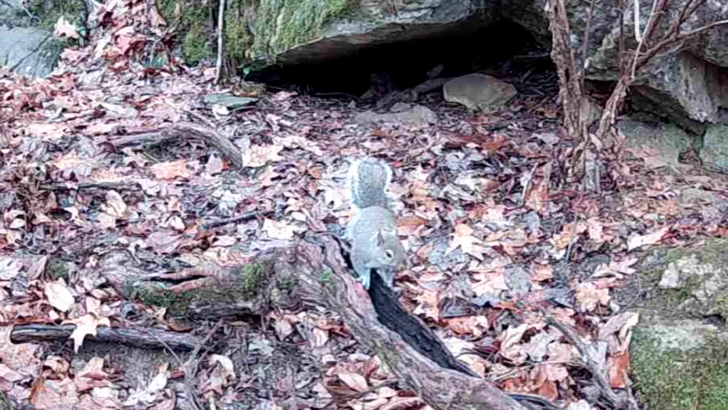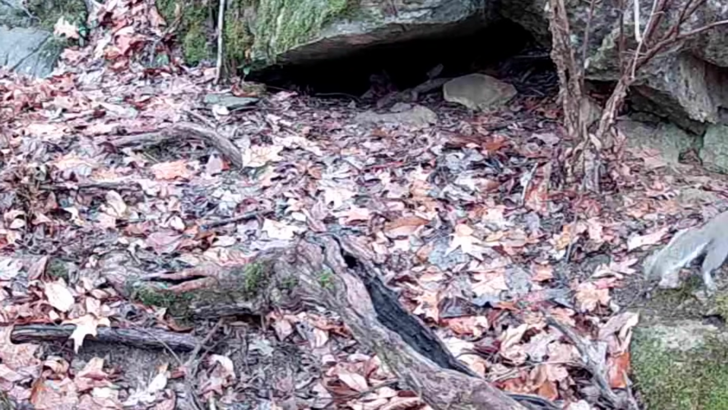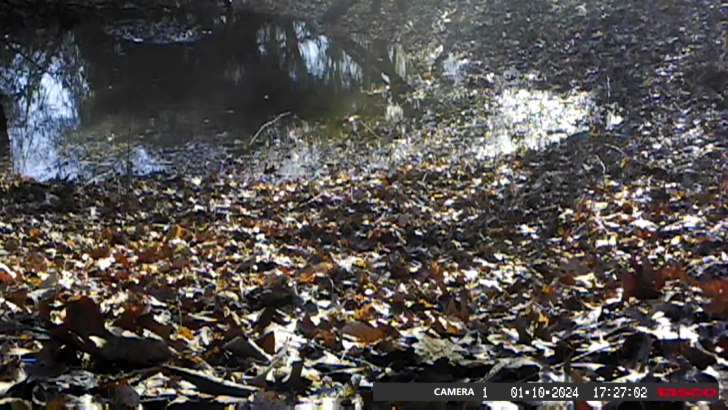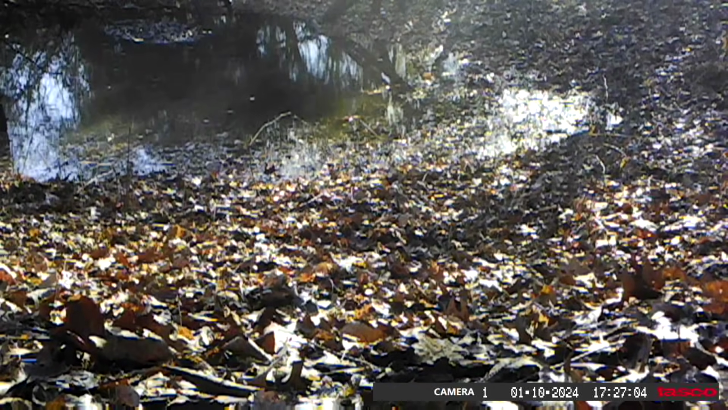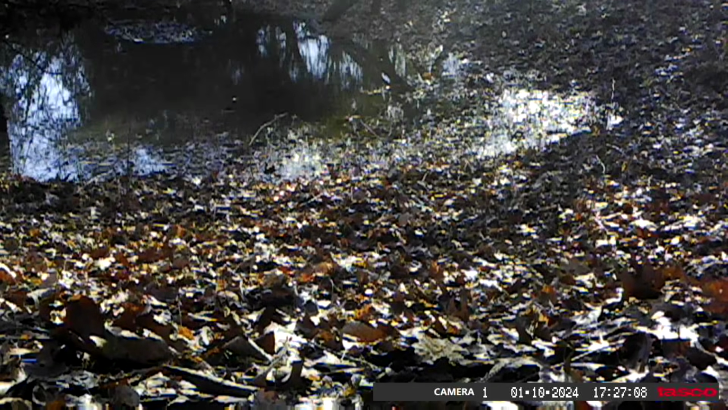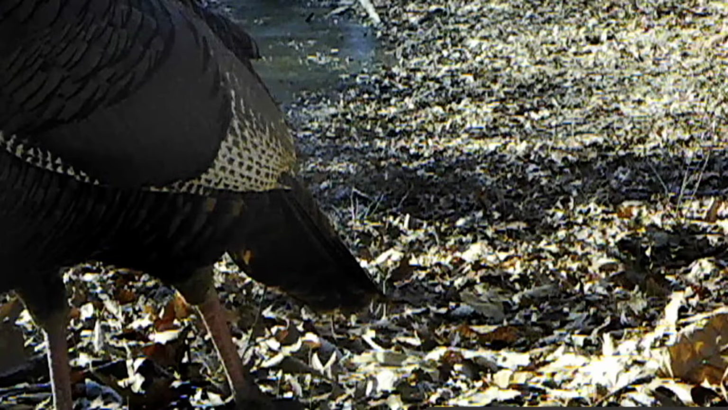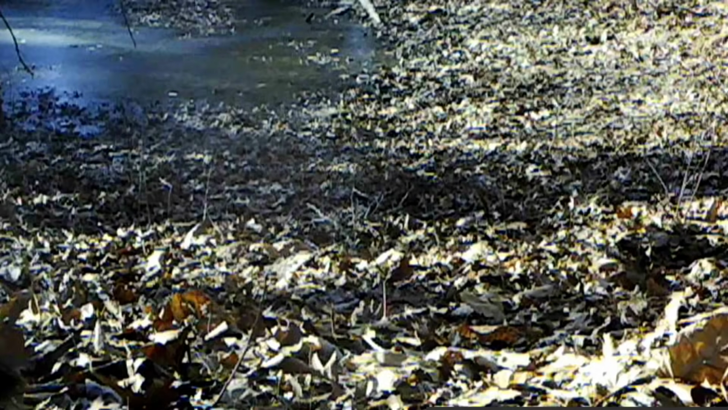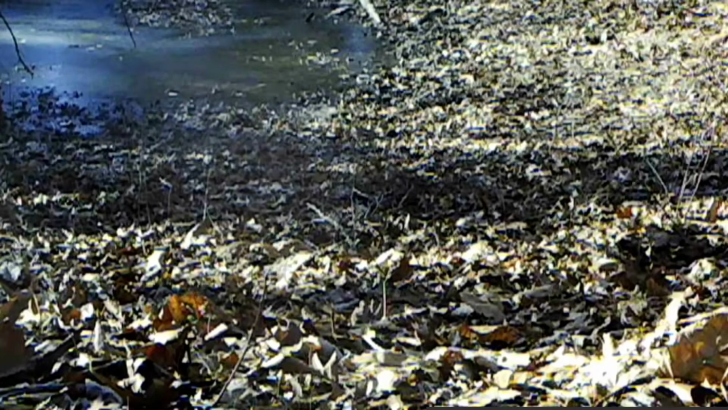And up at the rock, old Ricky seemed to got it to himself. It's not very busy during the day, but it is at night. And down at the pond, it's a peaceful place here on a warm day just before that snow hit. The turkey are here, but they didn't get in front of the cameras much this week. I could tell where they've been scratching everywhere.